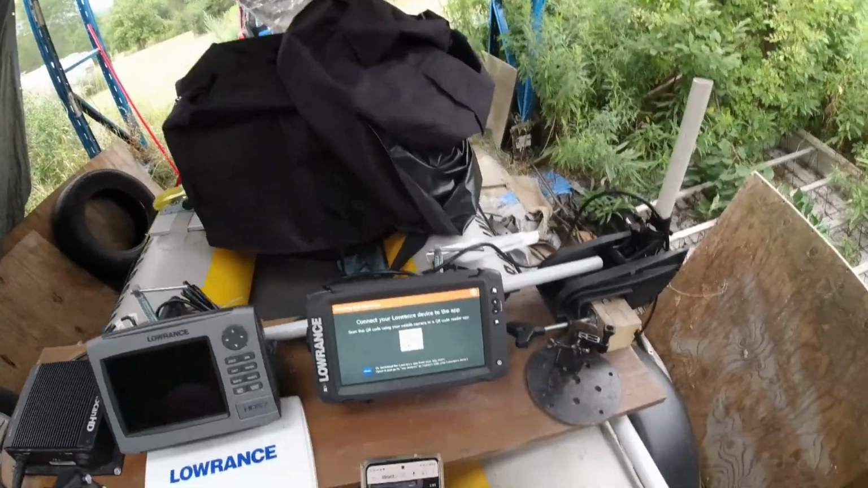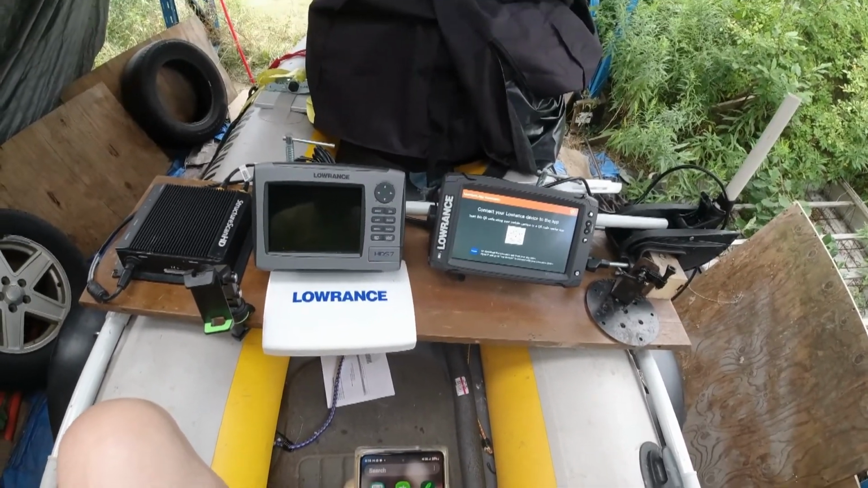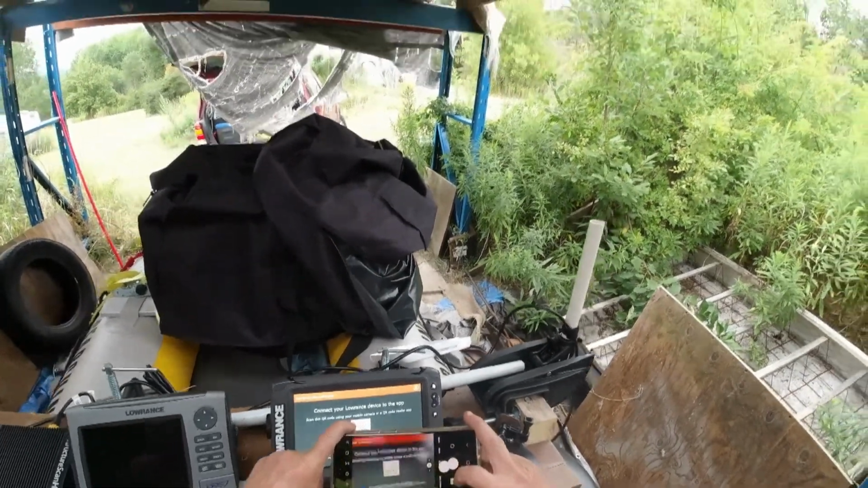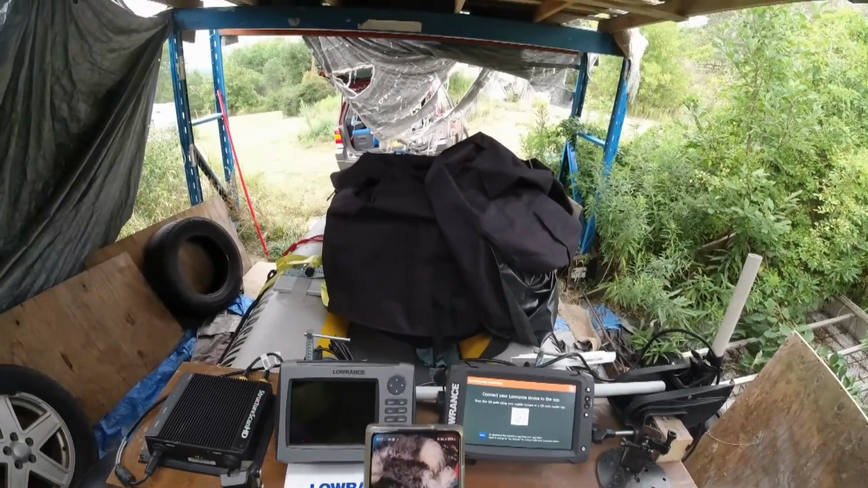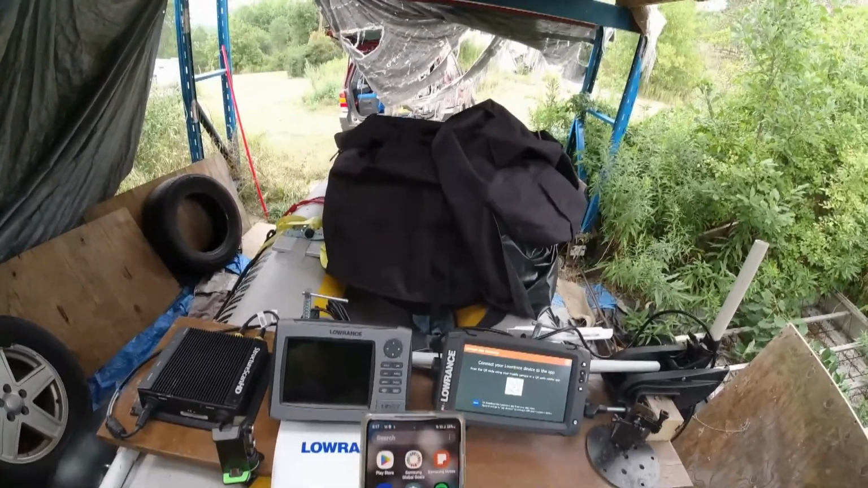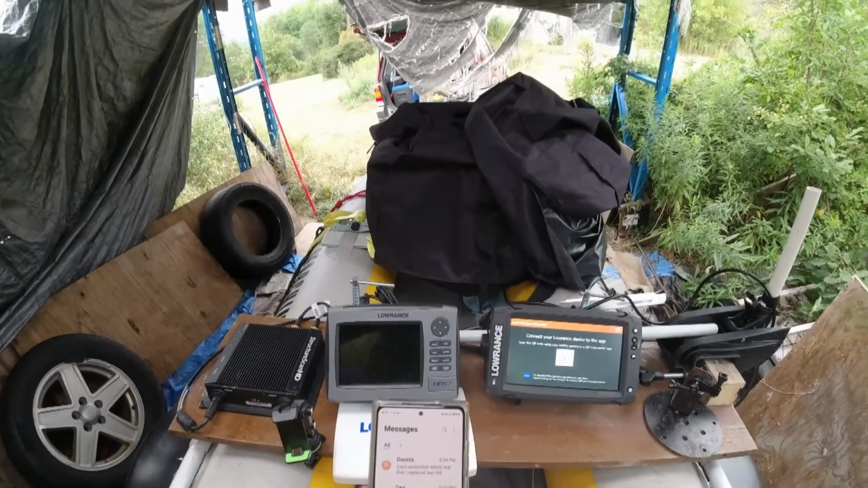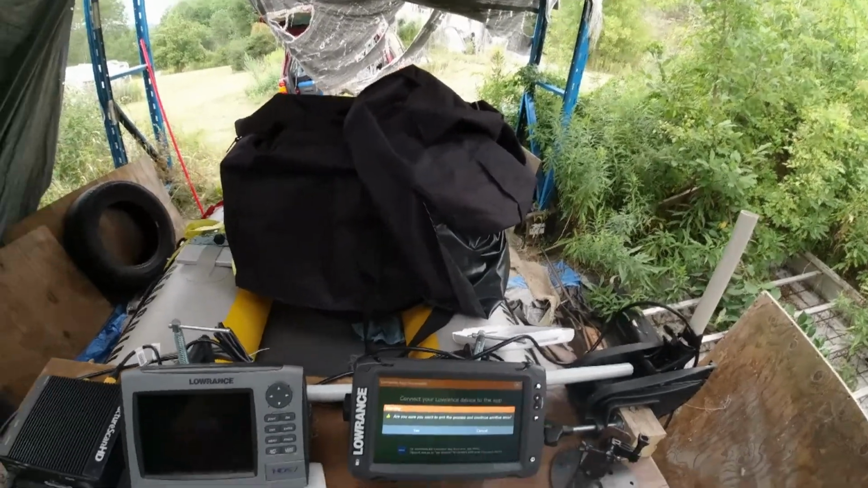I'm not getting it. I can't get the connection. You know what it's doing? I'll get my barcode. This is so confusing when you start setting this stuff up. Alright, I'm going to escape that for now.